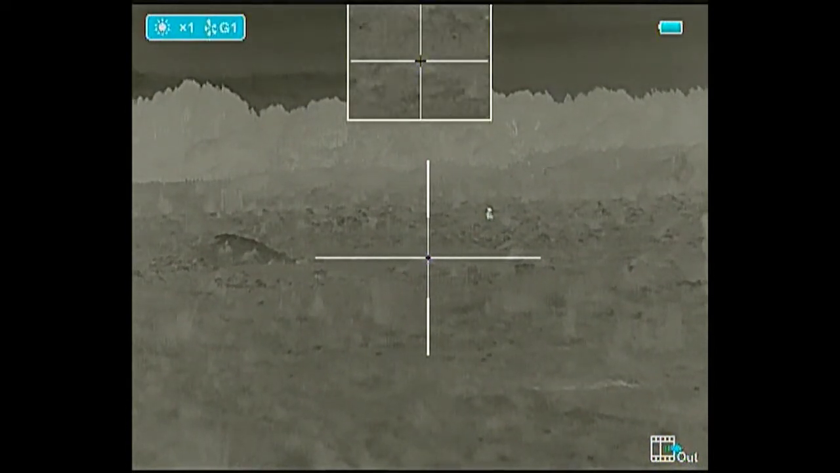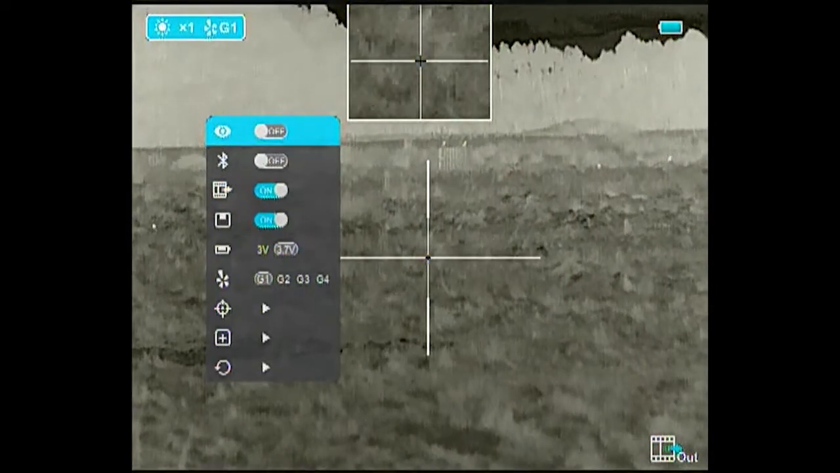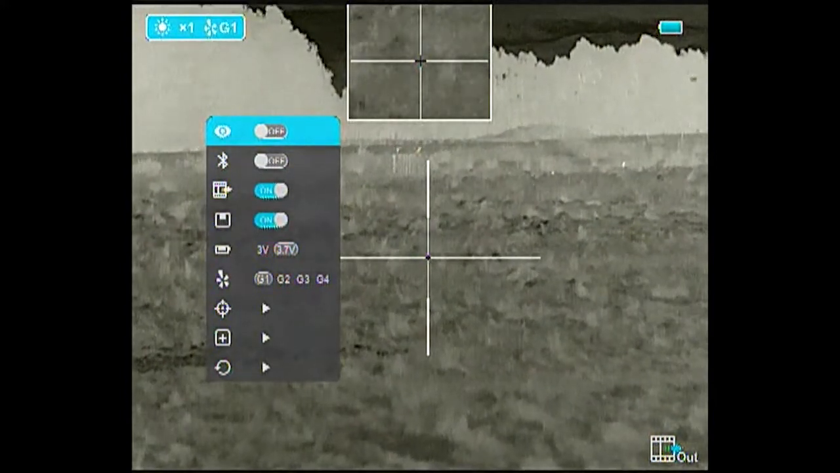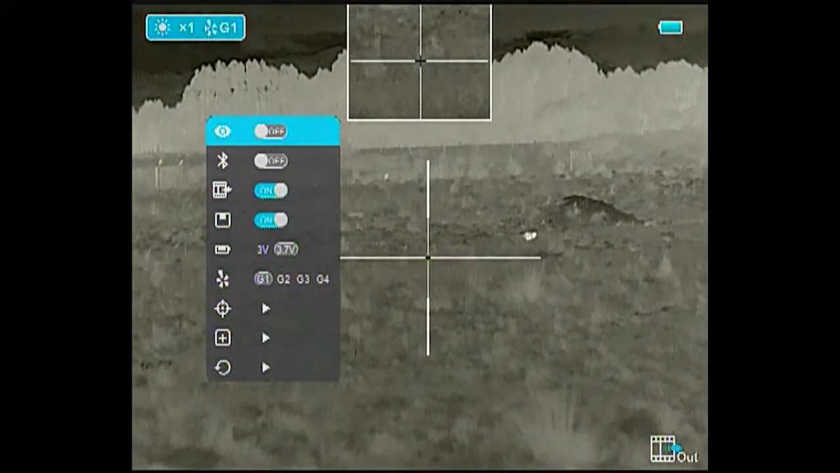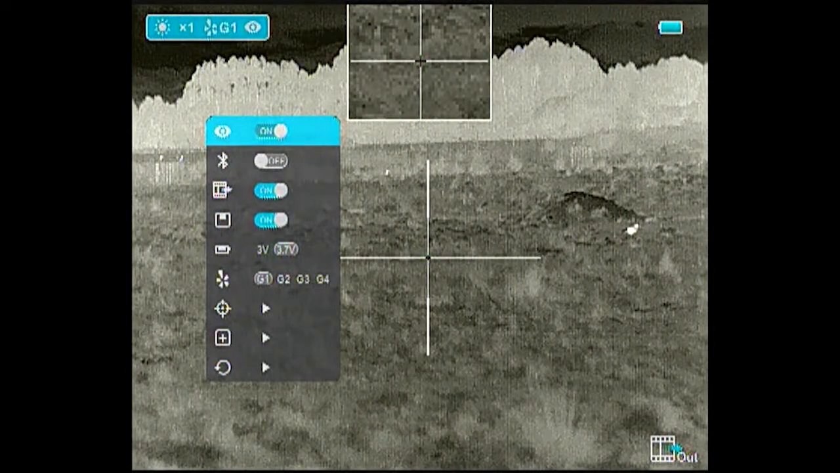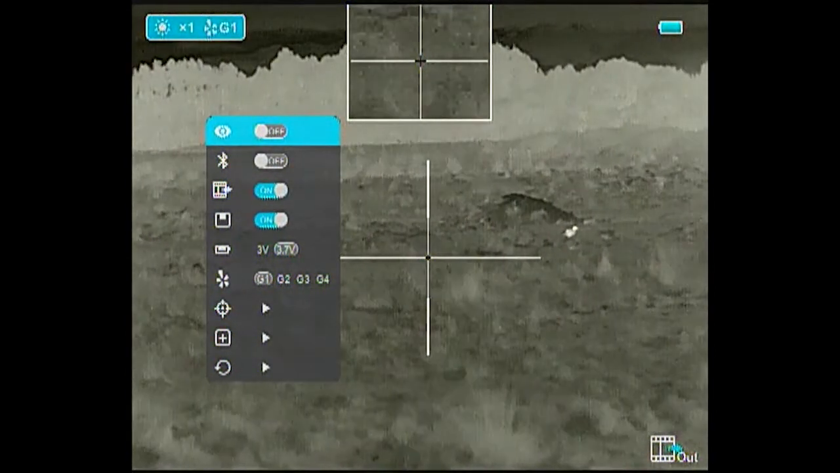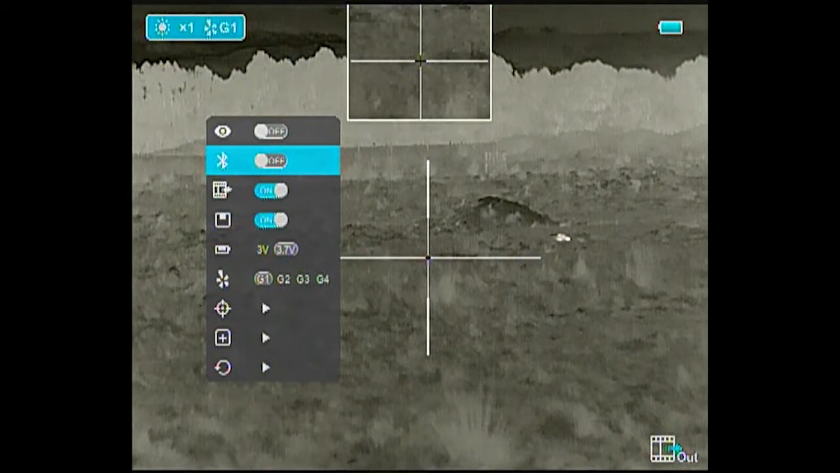Now let's take a quick look at the advanced menu. So to get in there, we hold down the menu button for 3 seconds. So the first option at the top is an eyeball, so it's called ultra clear mode. So it's apparently supposed to make your viewing a bit clearer during heavy rain, fog or snow. I have found it does help a little during fog, but I also haven't been out in heavy rain or snow. Second one is Bluetooth, which at this stage has no function at all.